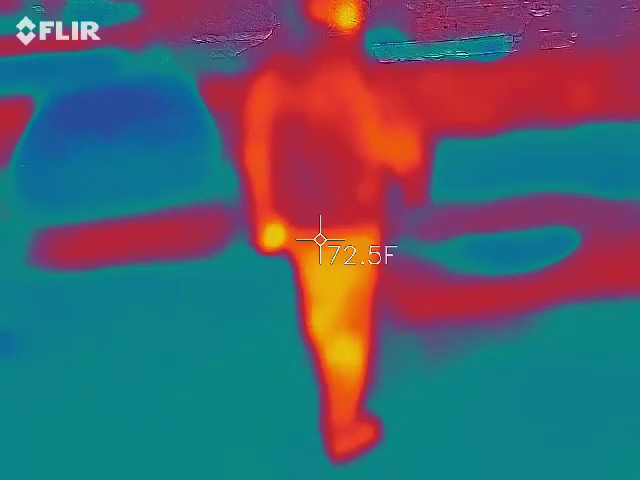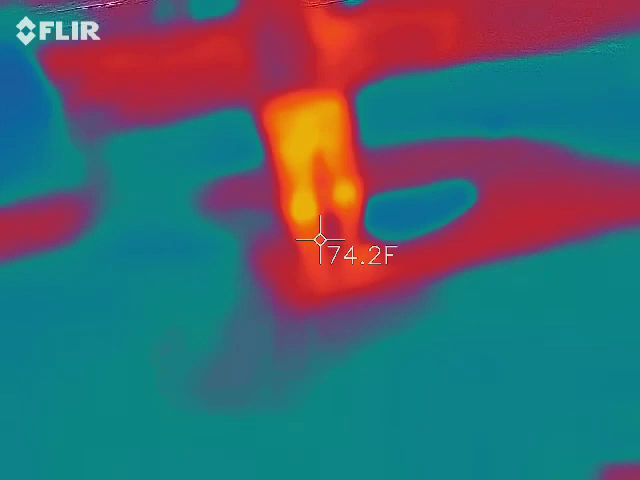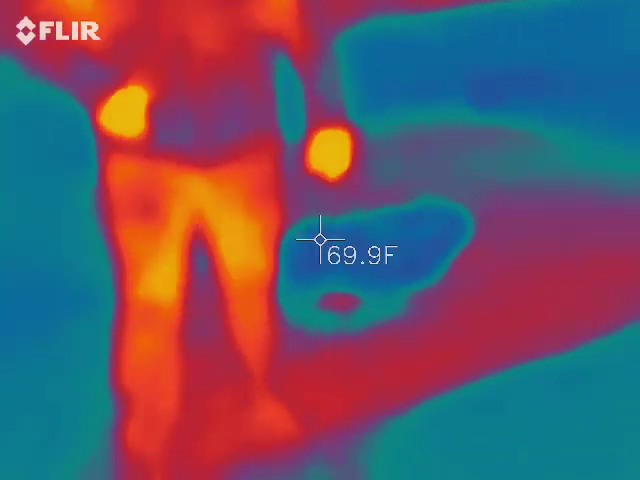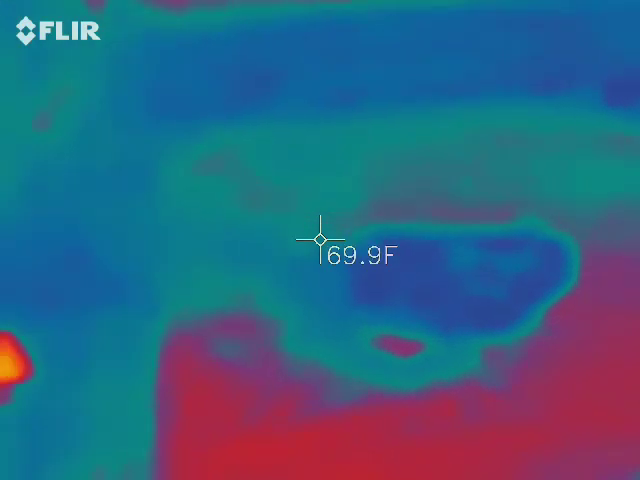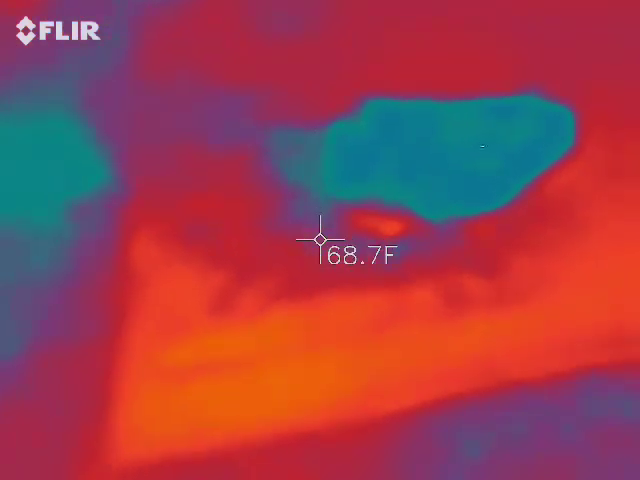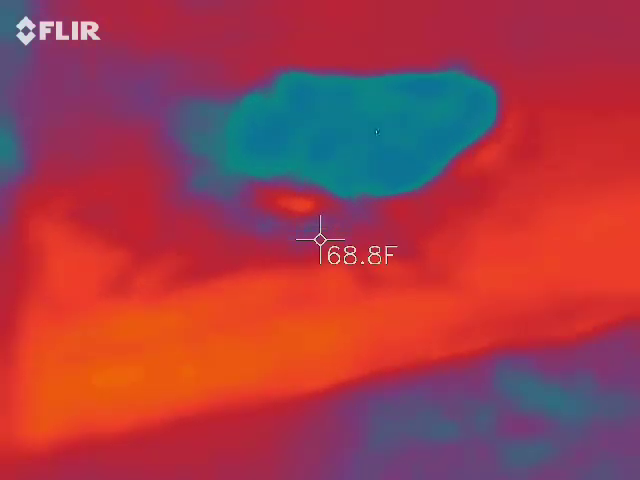The mud and the gravel is going to show blue to red all the time because gravel's going to hold more heat than mud. Mud's always going to be cooler. So that's why you have the blue spots on the ground. With garbage areas like this, where did this dumpster used to be? I can only imagine half the stuff that used to come over here. It's like 62, a big old cold blue spot. That's what I was wondering.